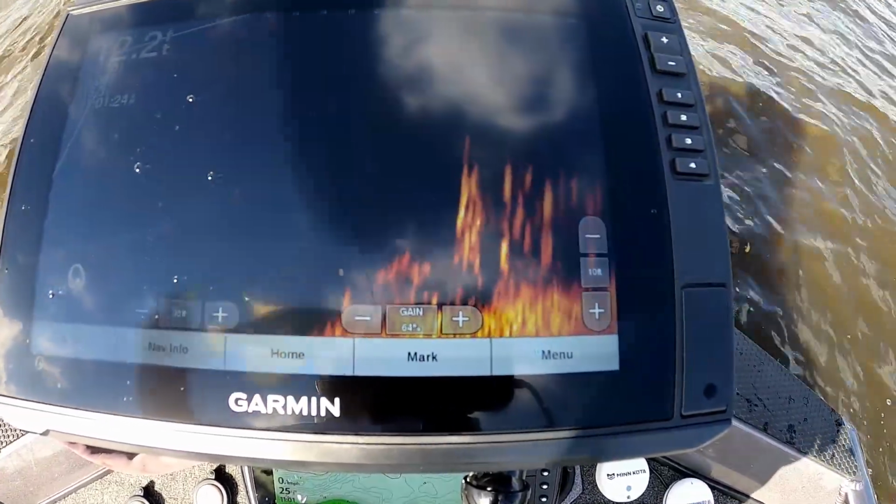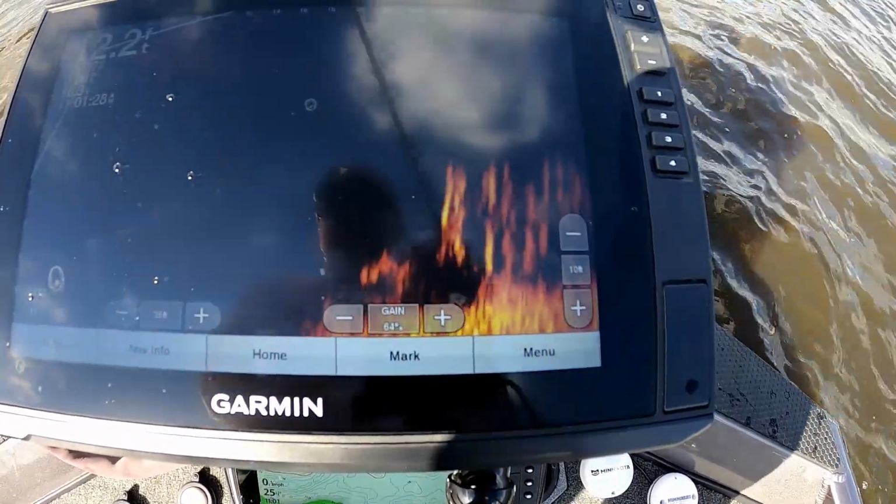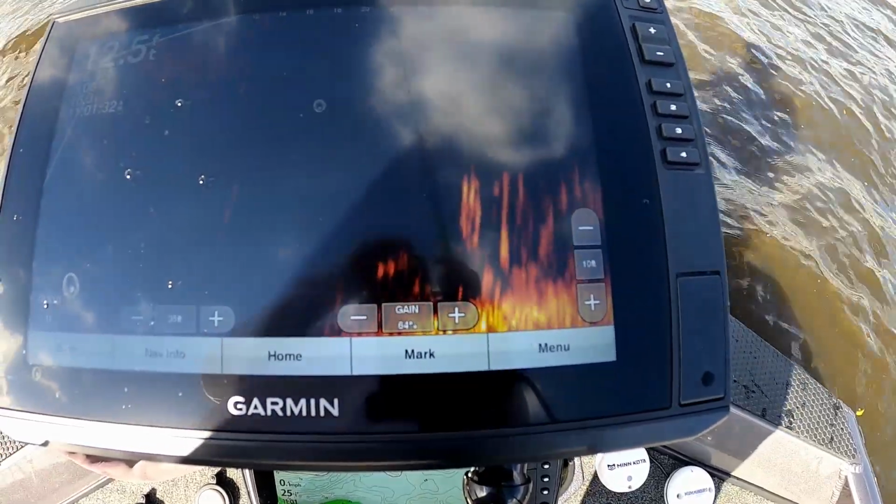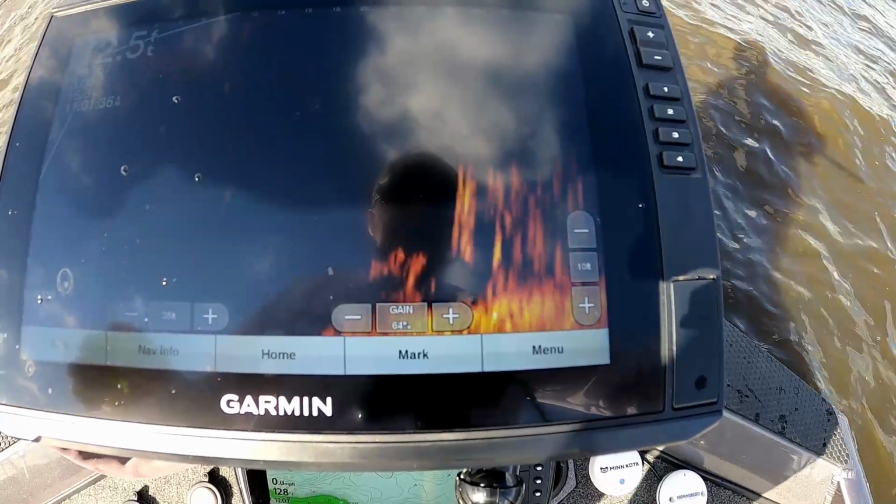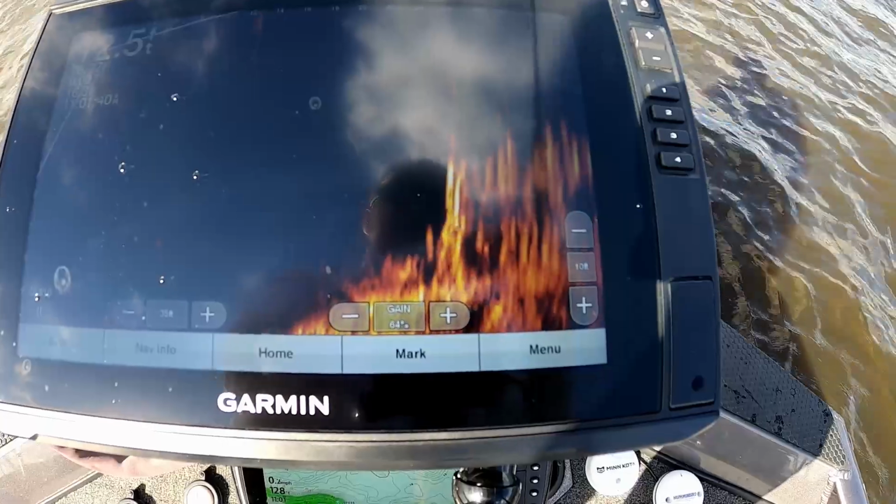What a nice crappie. So guys, I switched up to that brush pile jig, chartreuse color, that I was using in my last video. Out here, first cast one nailed it. I'm really liking these brush pile jigs.